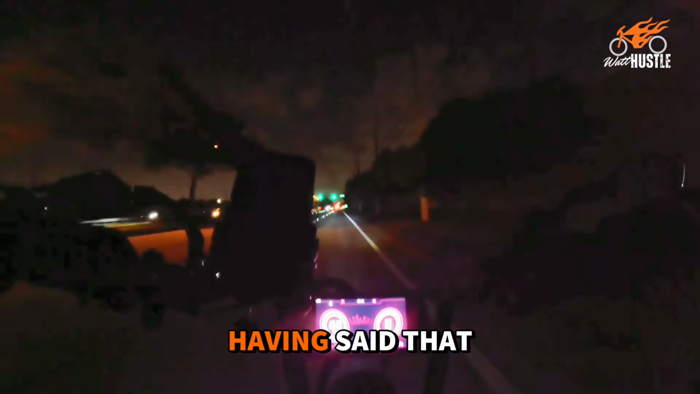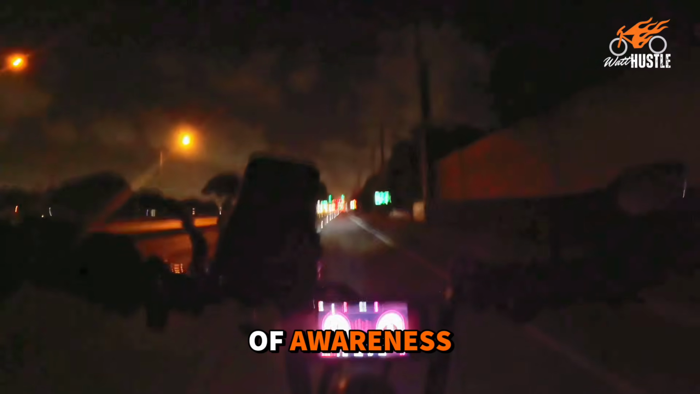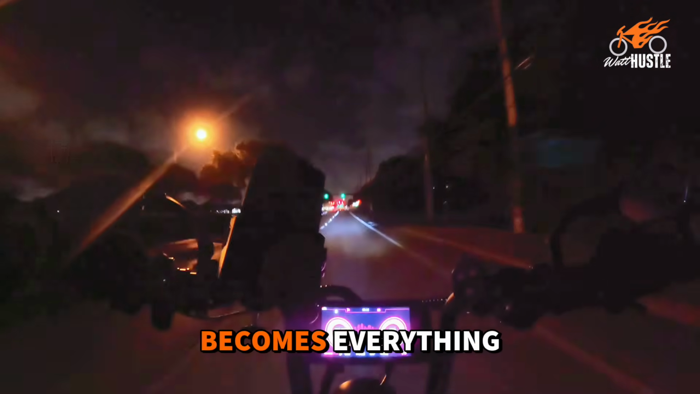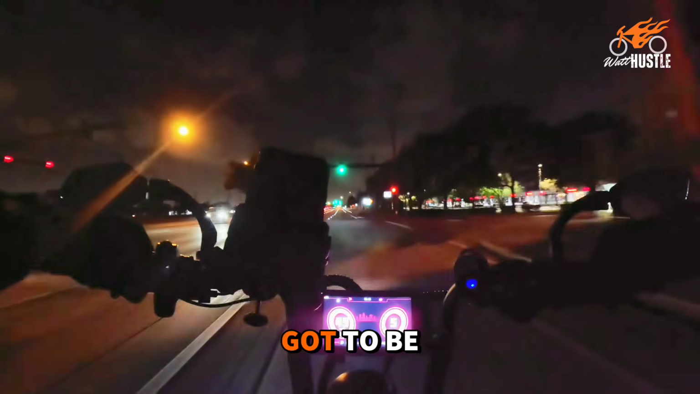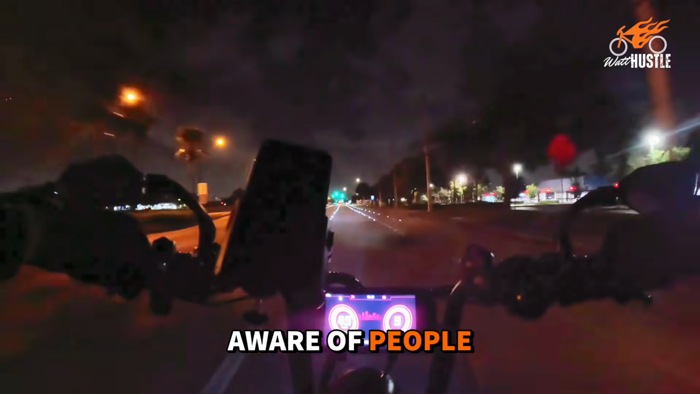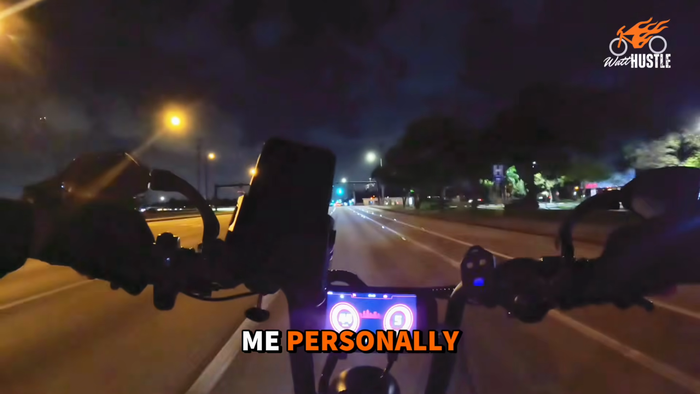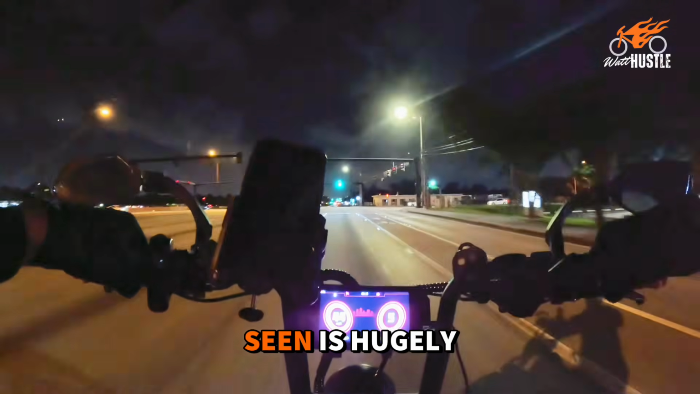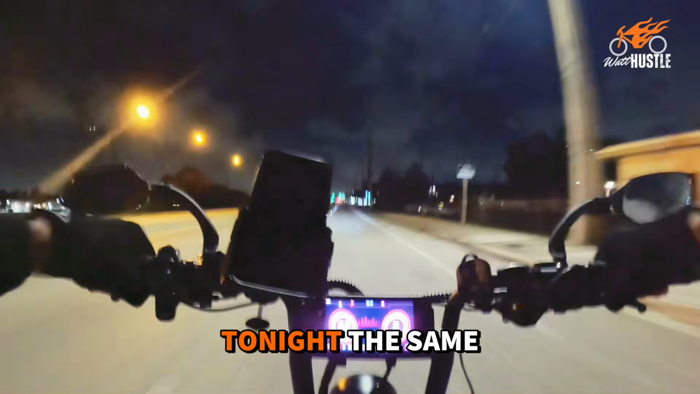Now, having said that, I'm going to go back to riding at night. It is fun, but it requires a different level of awareness. When you ride at night, visibility becomes everything. You've got to be aware of the cars, be aware of the road conditions, and be aware of people who are not paying attention. So when I ride at night, me personally, being visible, being seen is hugely important. And I recommend that you do the same.